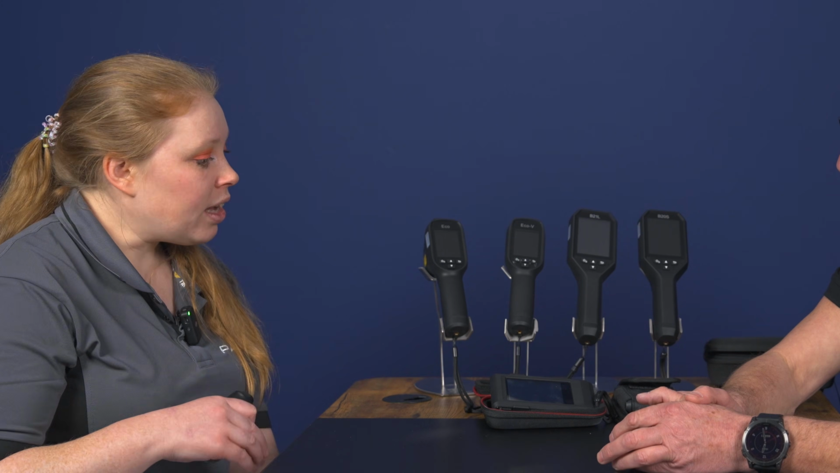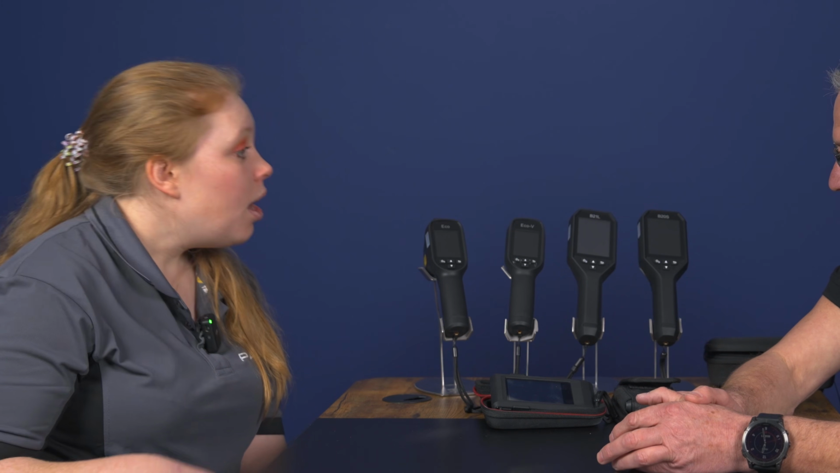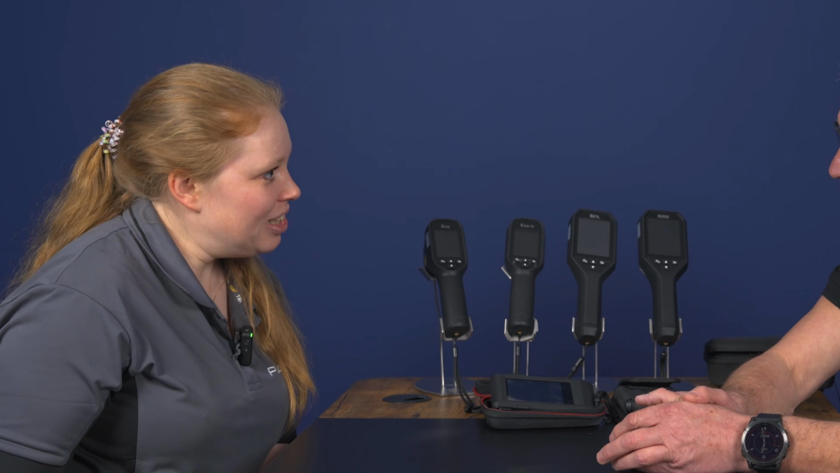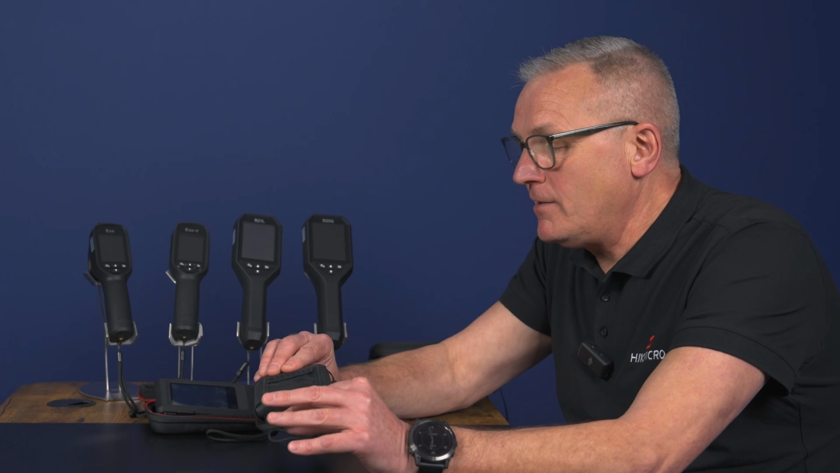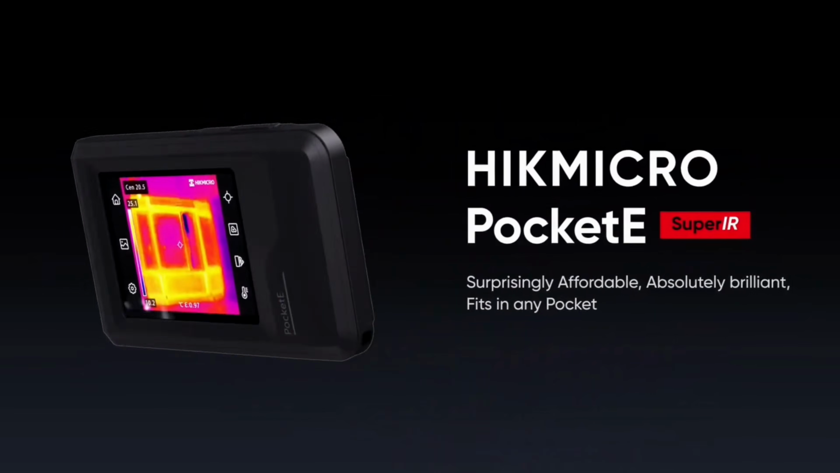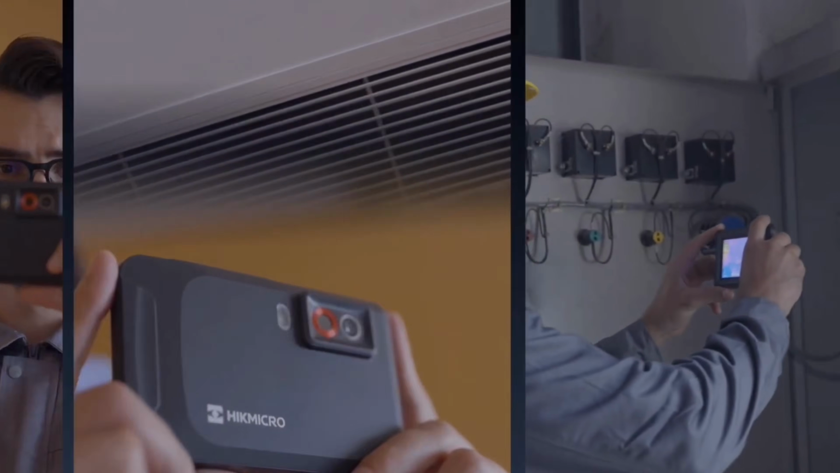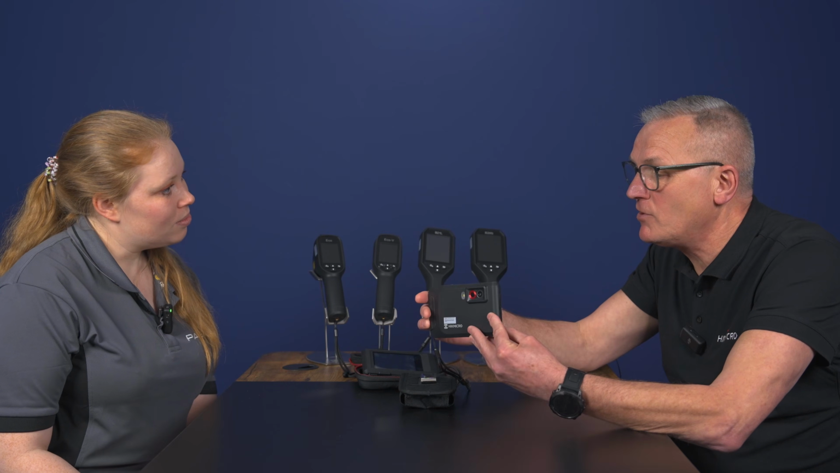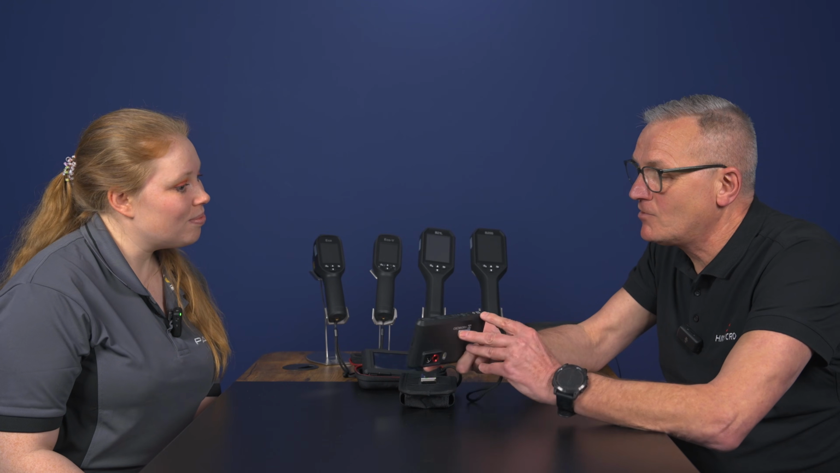Absolutely. So talking about the PocketE, it offers a lot of the same capabilities as the ECO V, and it's suitable for a lot of the same things, but it's £50 more expensive. Why is it £50 more expensive? So with the PocketE, what you're getting a small case, clip on, great for around the factory, or you're just going on site, just want your camera ready, flashlight, optical lens, thermal image, touch screen, tripod mounted.